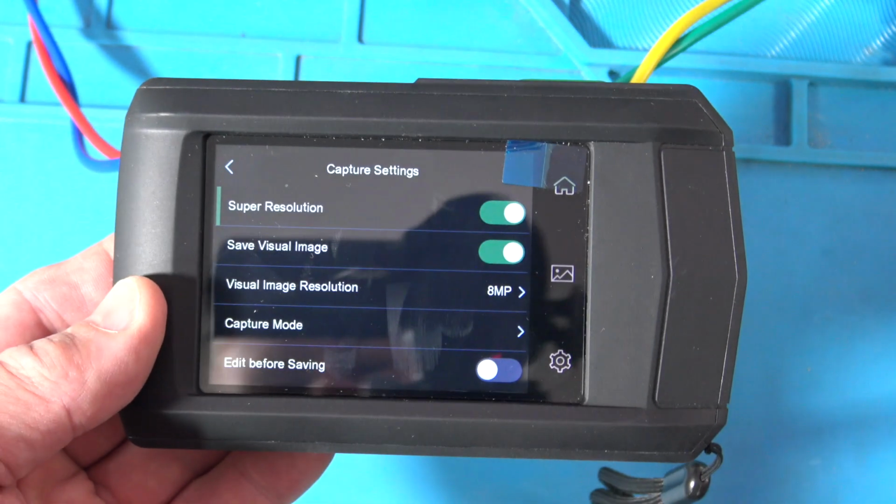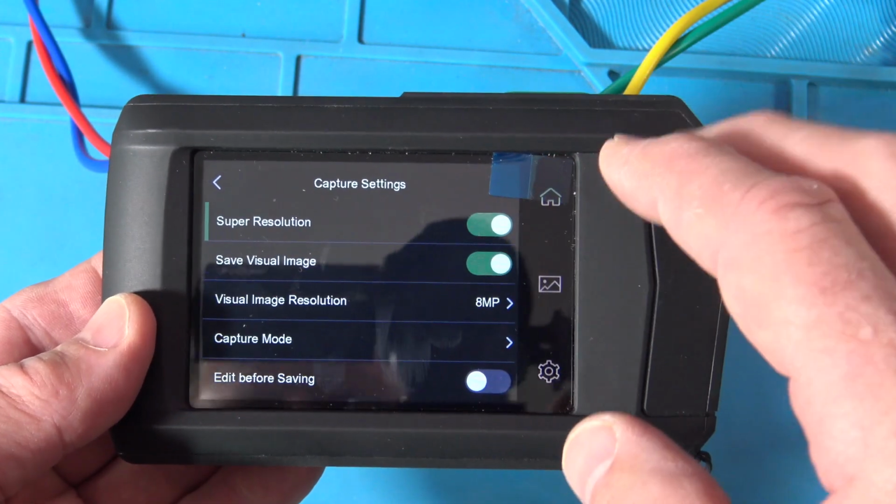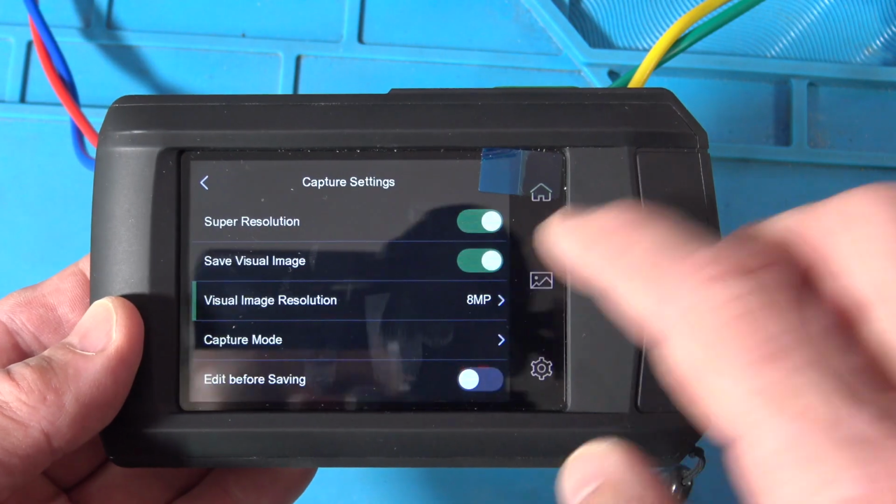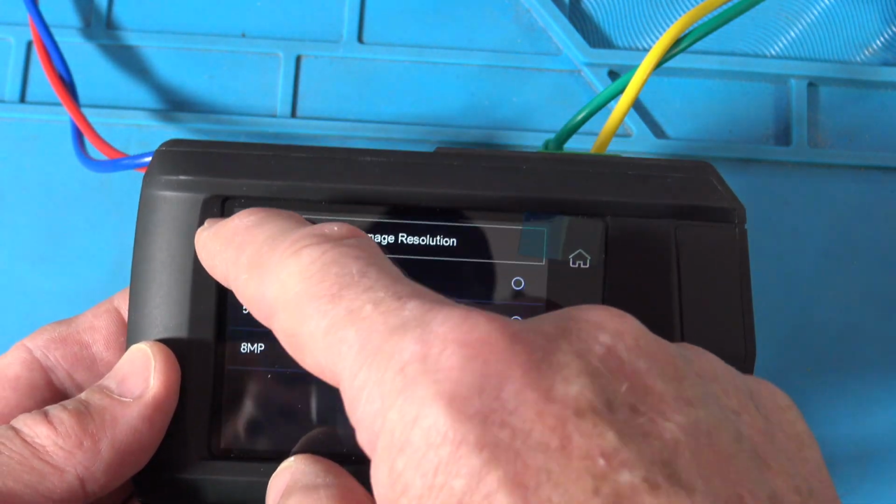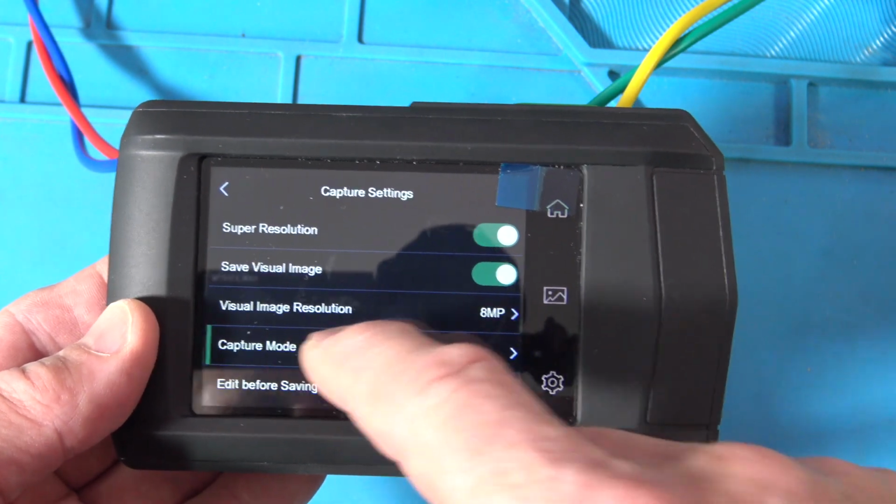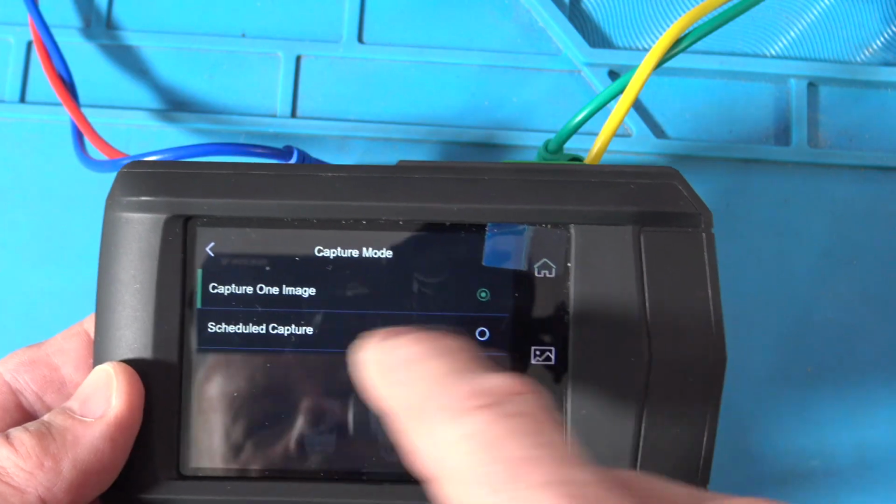Capture settings. Okay, super resolution's on. We're going to try it on and off and see what that does. Visual image is 8 meg, but if you don't want big files, you can drop it down to 5 or 2 meg. Still 2 meg high def for a lot of us, right? Capture mode, 1 image, scheduled capture.